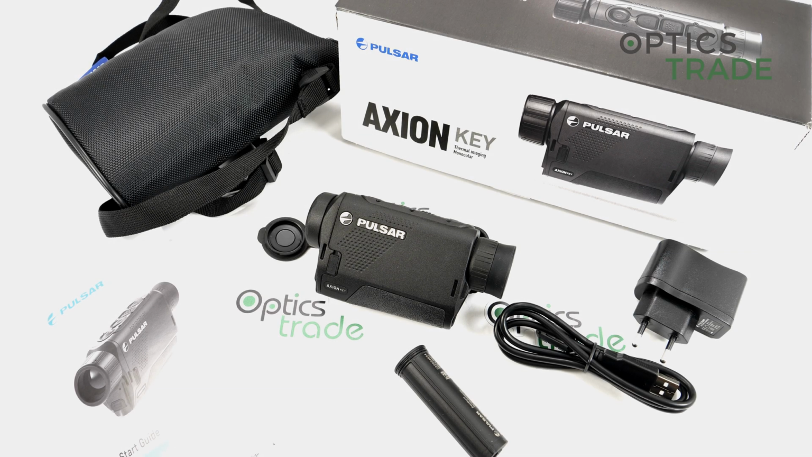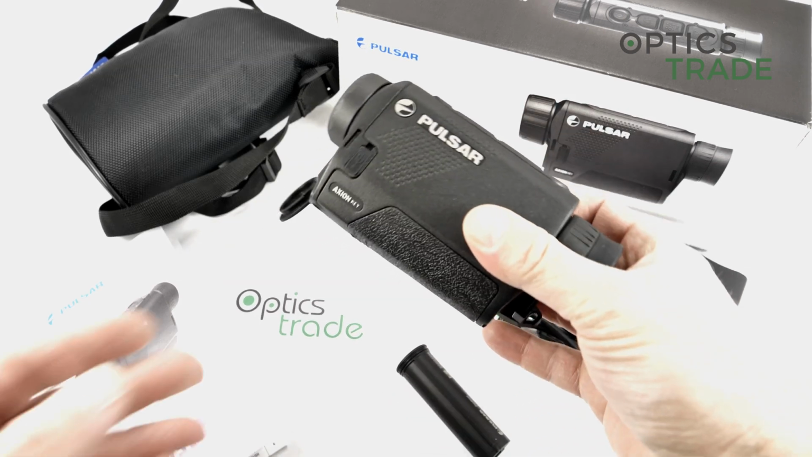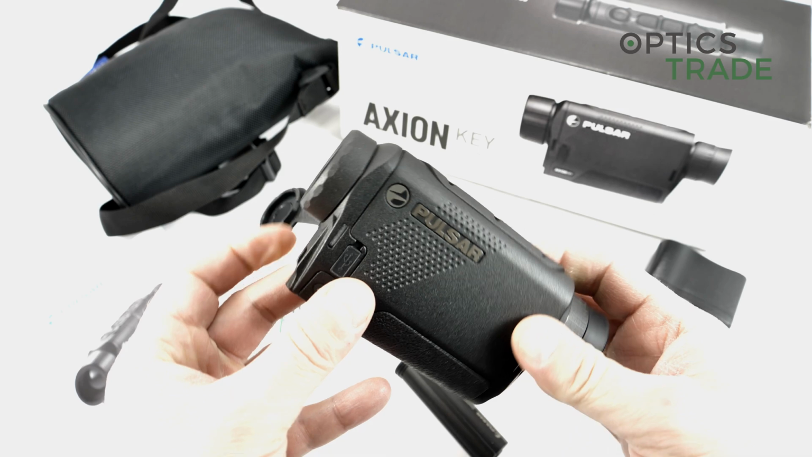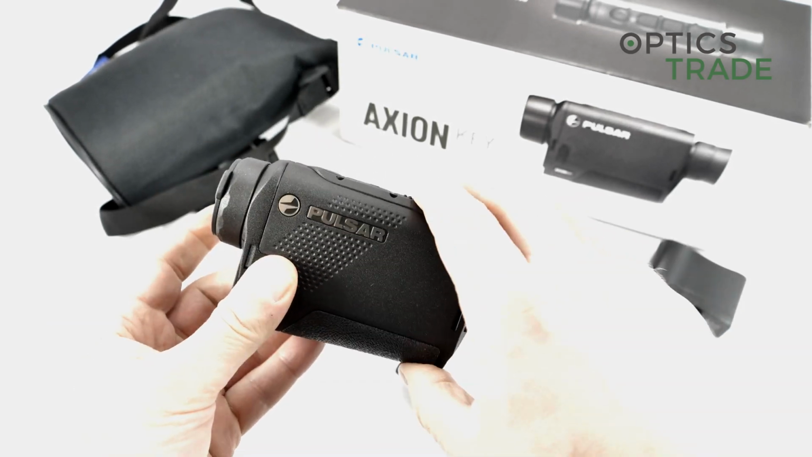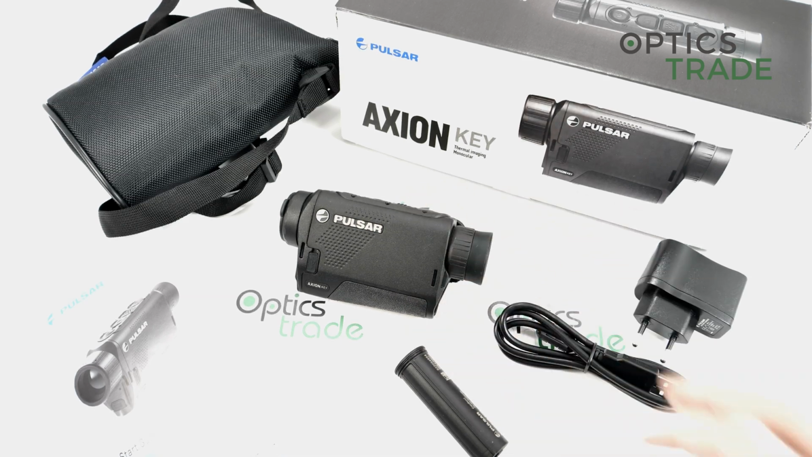Hello and welcome to this optics trade review, this time about the Pulsar Axion Key XM22. This is the smallest and the most affordable thermal camera Pulsar produces now in 2020. It was, however, already shown to the public in 2019. We are a little bit late with this review.